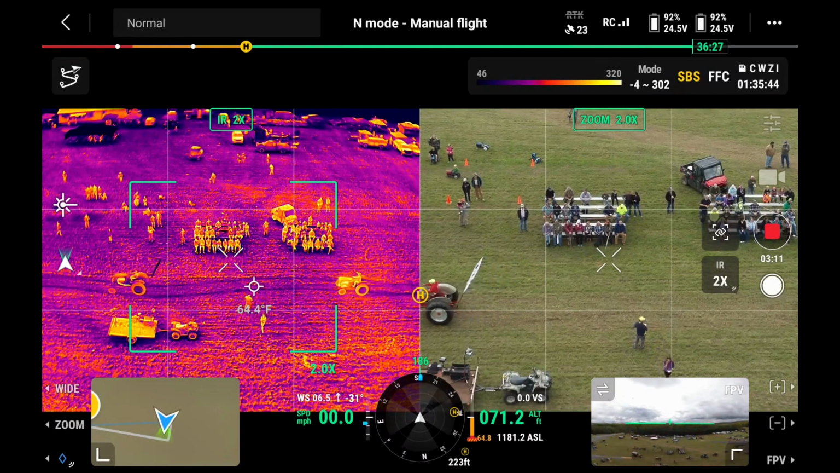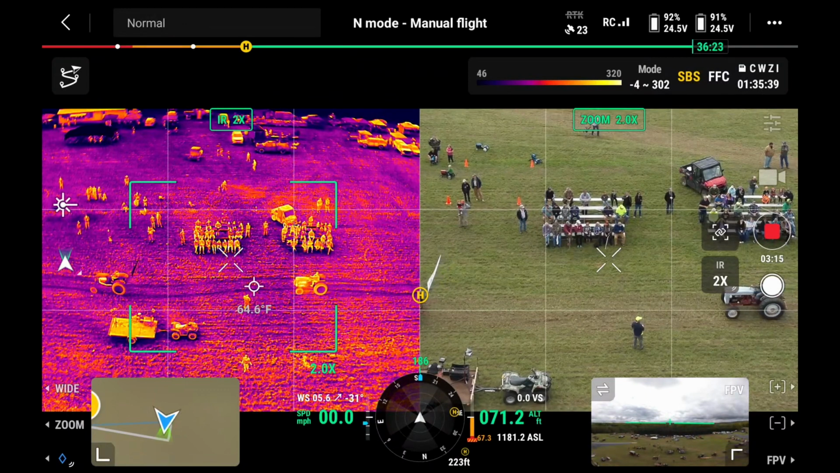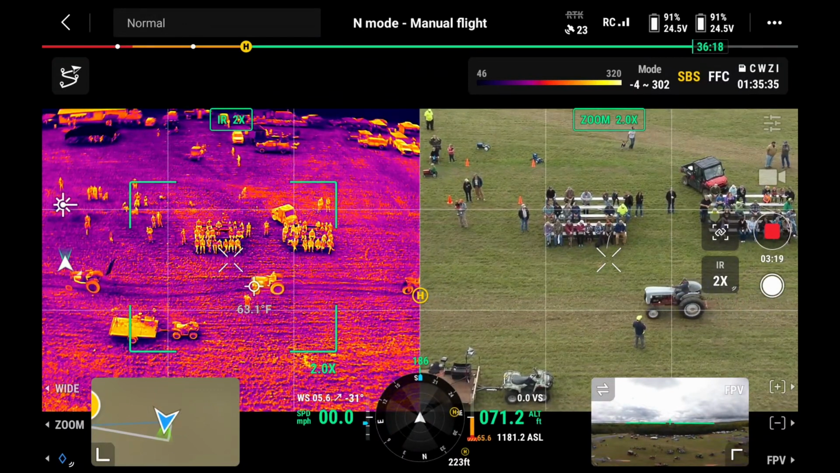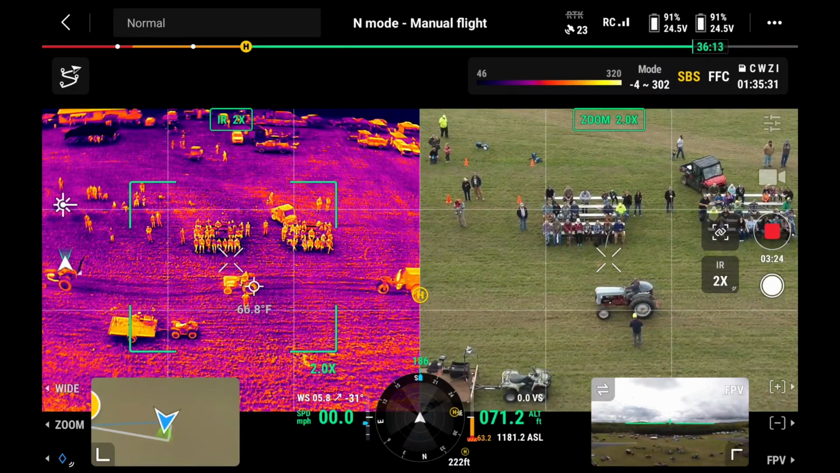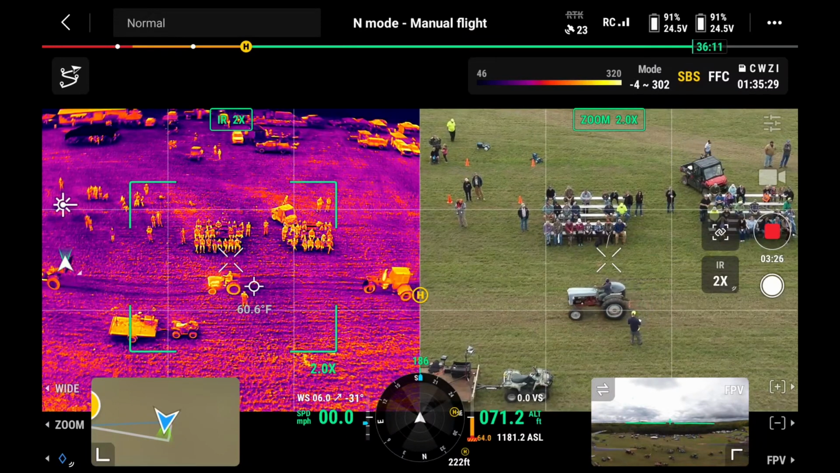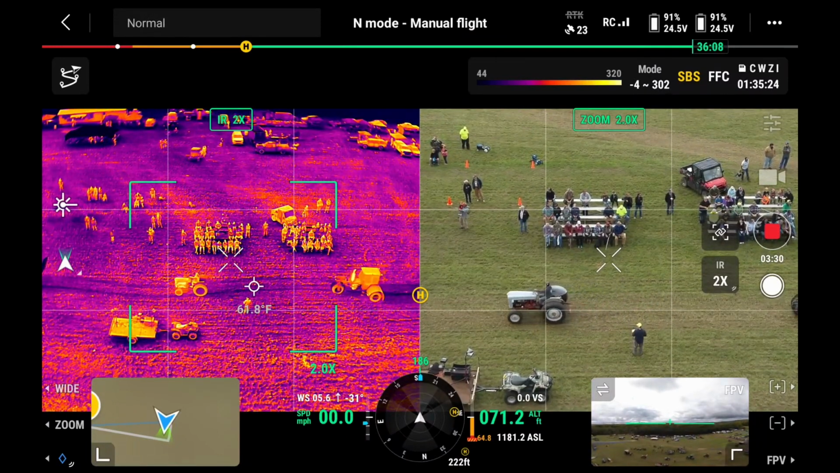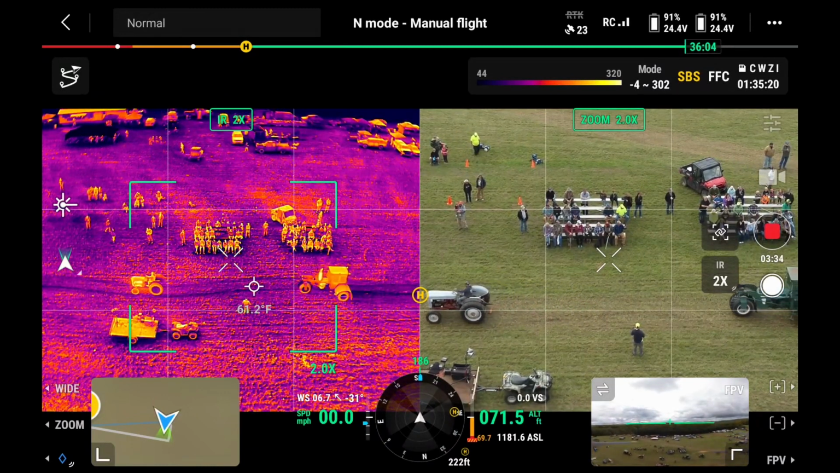Here we have Garrett driving a Ford 800. Thanks, Garrett. Sammy's driving a 5610 Ford.